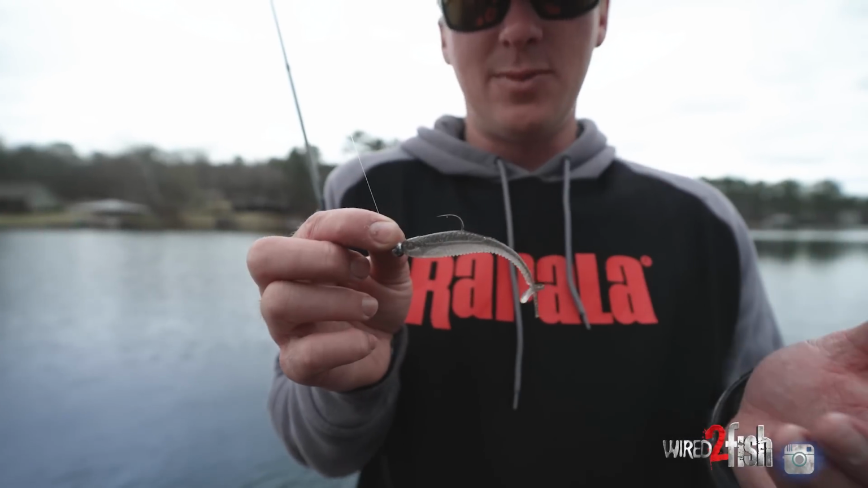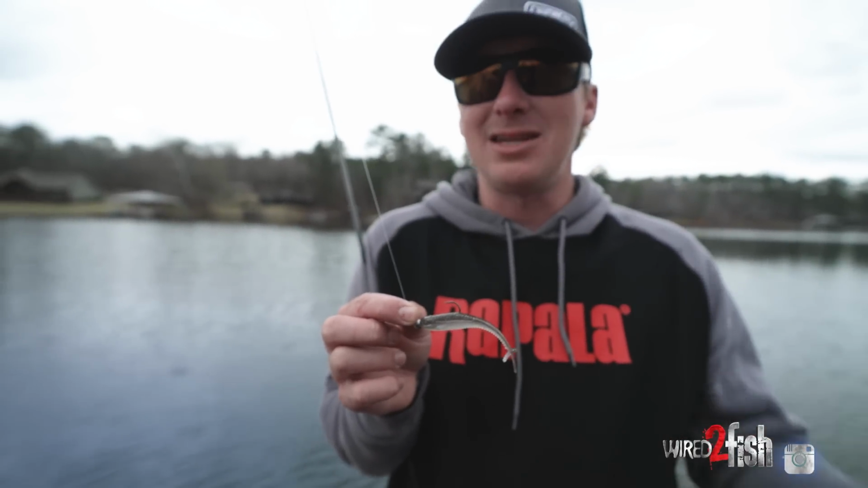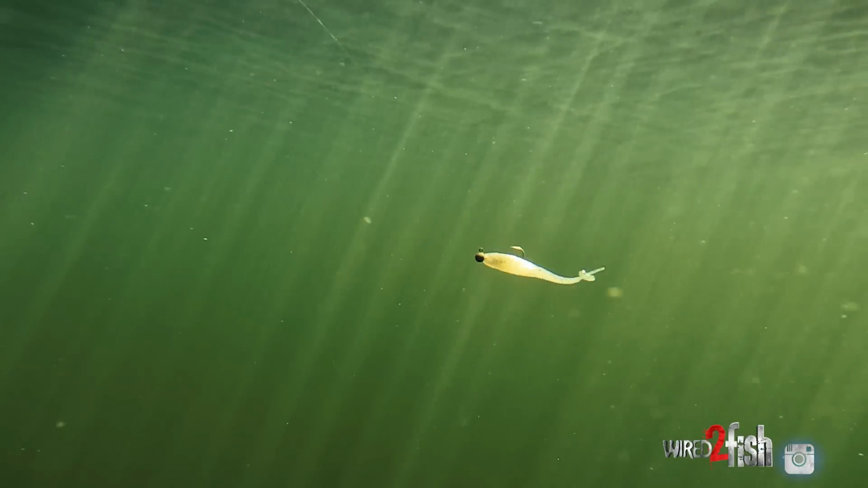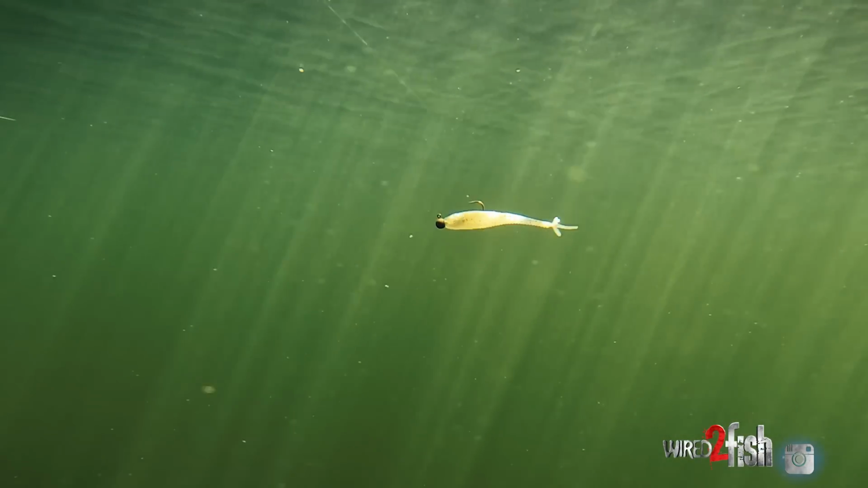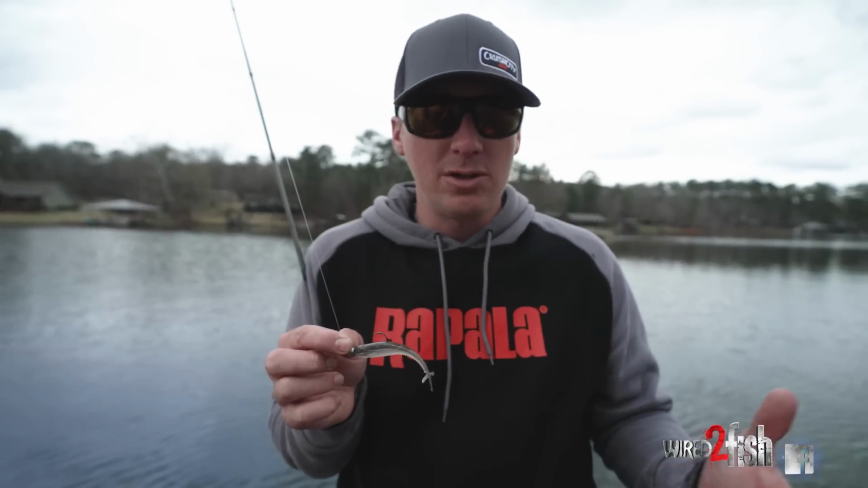And when we designed this bait, we didn't really want it to have just a straight tail. There's so many straight tail minnows out there. We wanted something different. So when you drop this bait in the water, that tail is just back there jiving. I mean, it's just shimmying. It's really, really subtle.